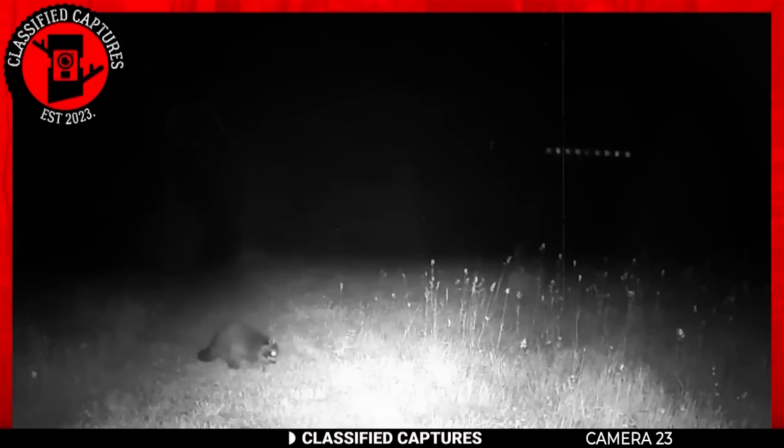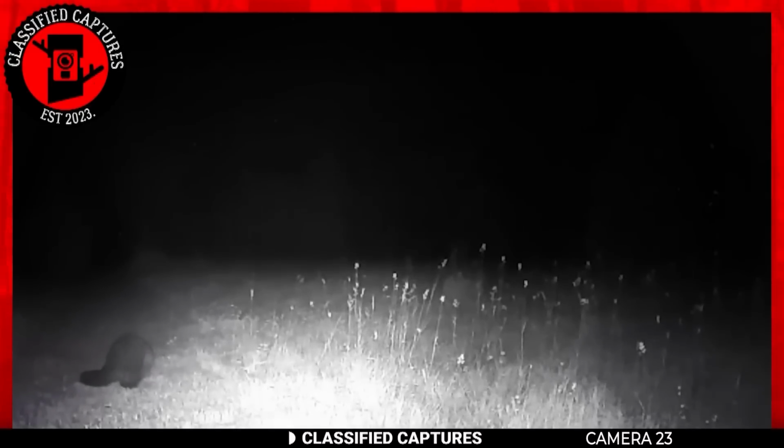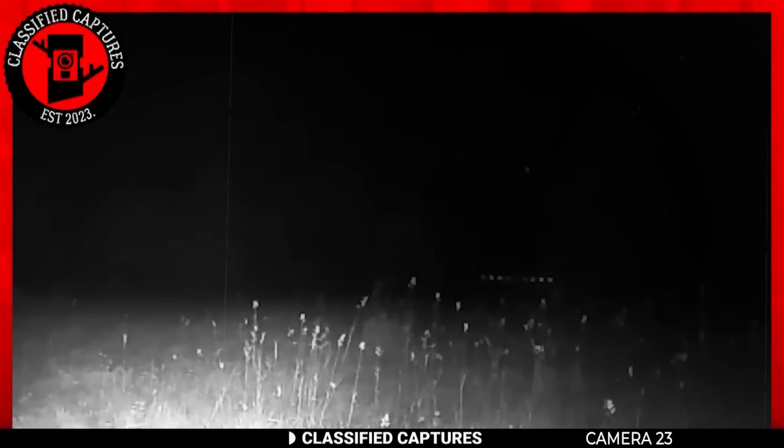A set of lights appears from nowhere and quickly disappears as soon as they appear. They're reminiscent of airplane lights, but the area where the footage was taken from is no flight zone. So, if it was not an airplane, where are those lights coming from? Could it have been from an alien spaceship?